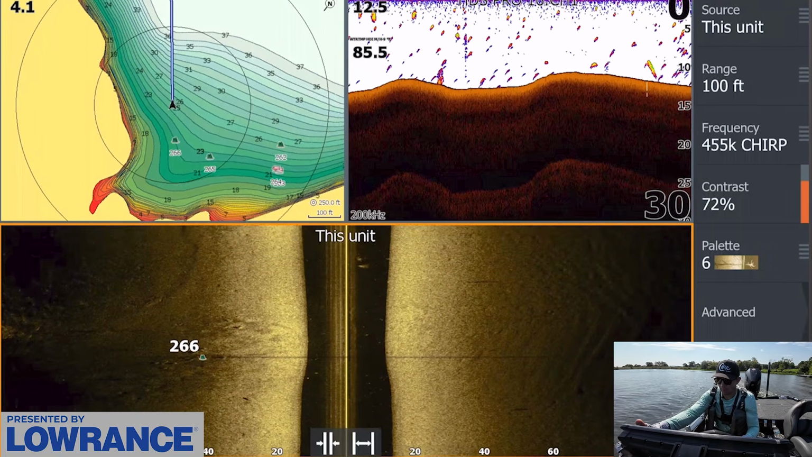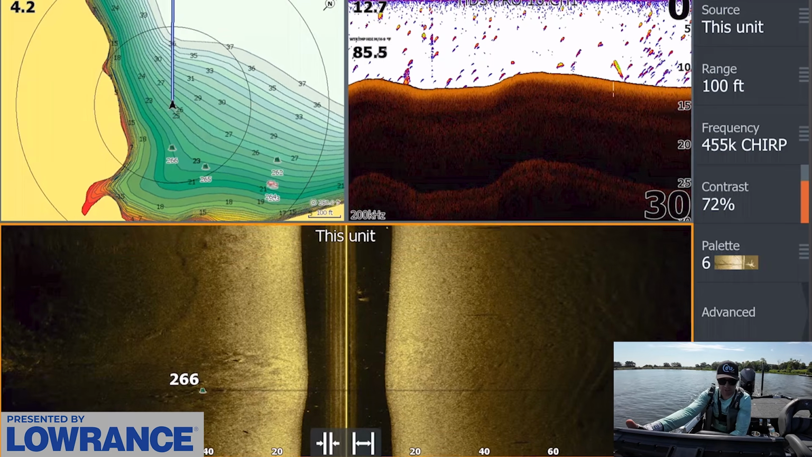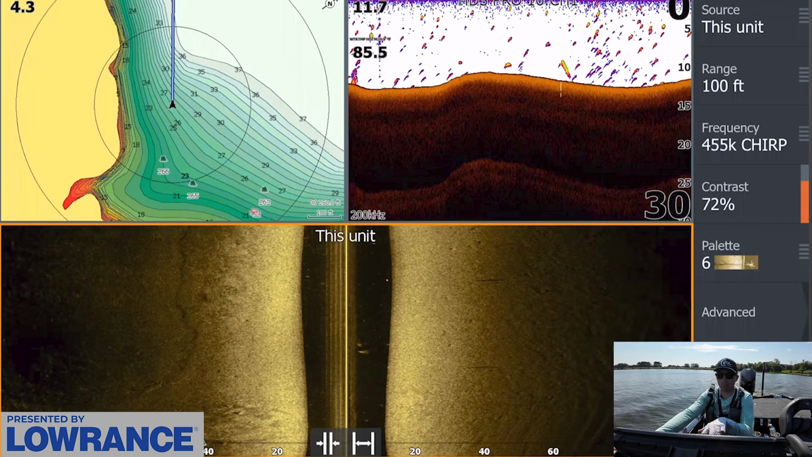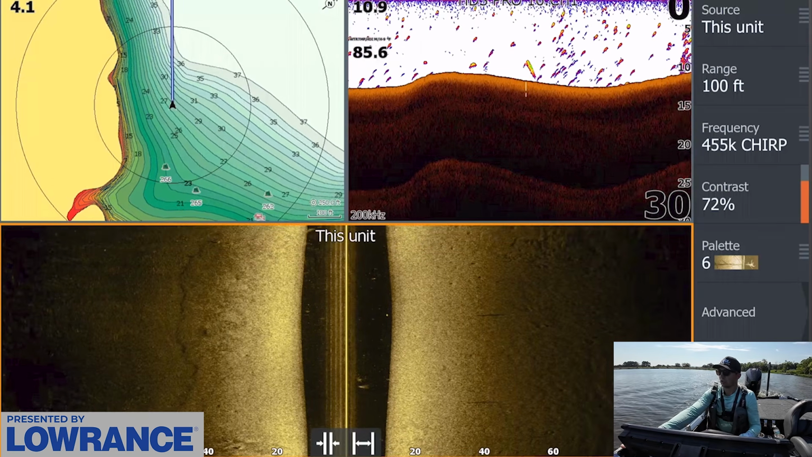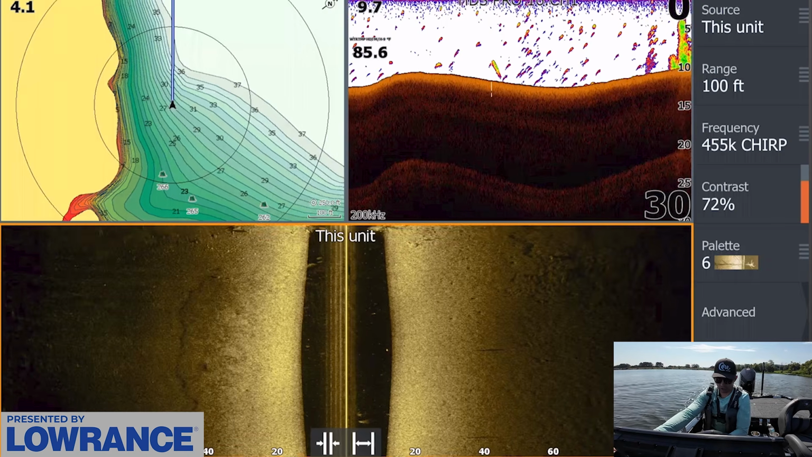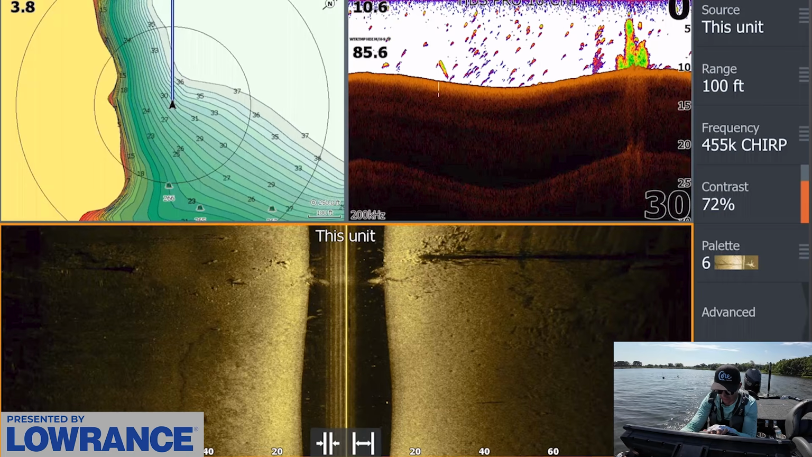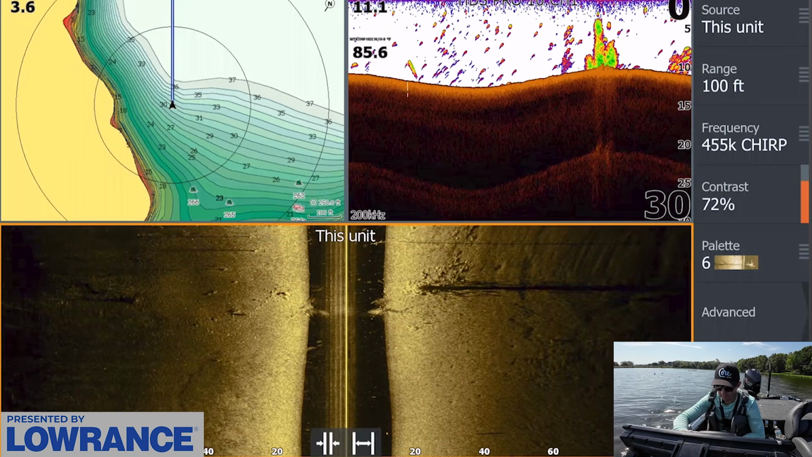Looks like some gar popping on the screen on 2D sonar now. Some bigger arches that look like they could be gar. I'm not seeing a ton of brush, to be honest, out here. I was expecting there to be more man-made brush. There's a lot of crappie markers on this timber, so there's probably going to be some crappie sitting around somewhere. There's some really nice brush pile right here. That looks pretty good, to be honest. Look at that. There's a little bit of rock even around that.